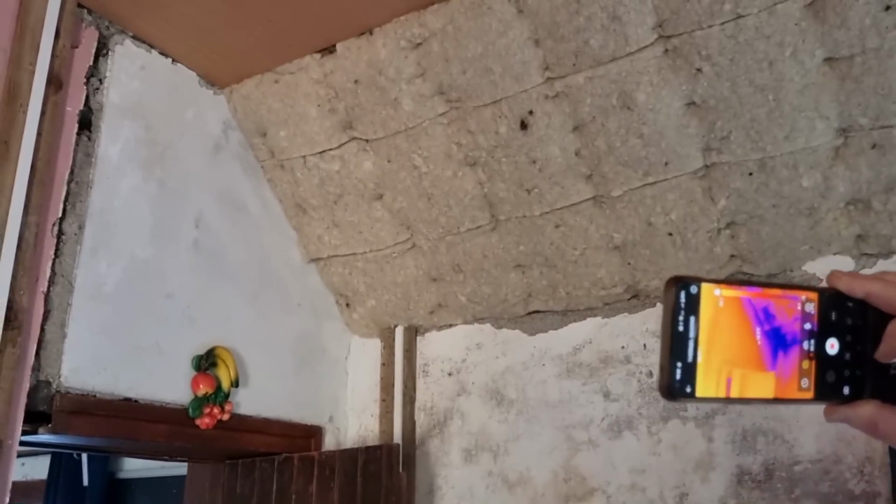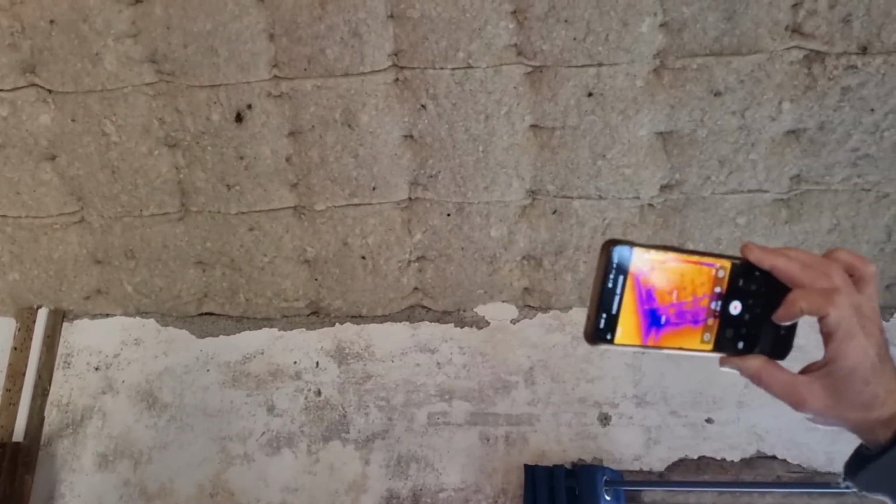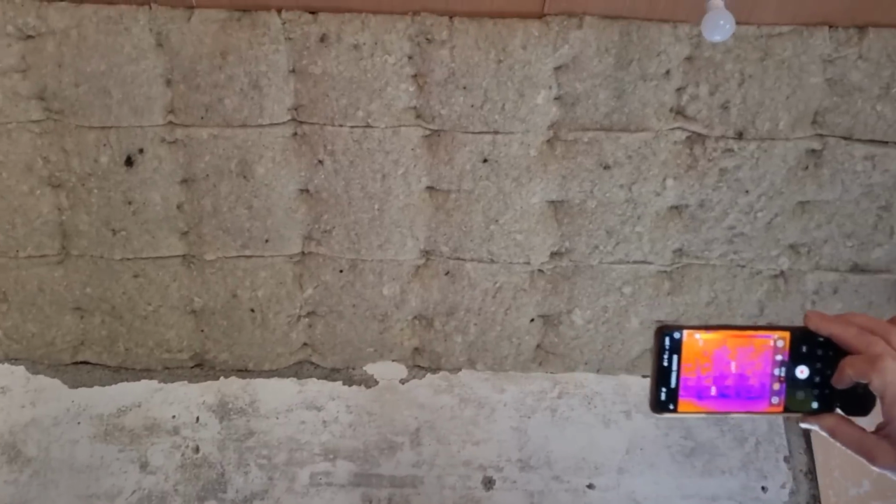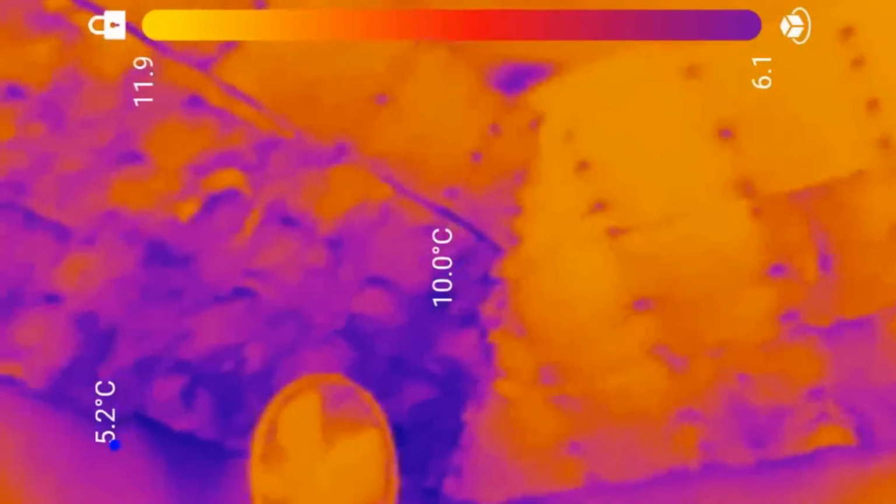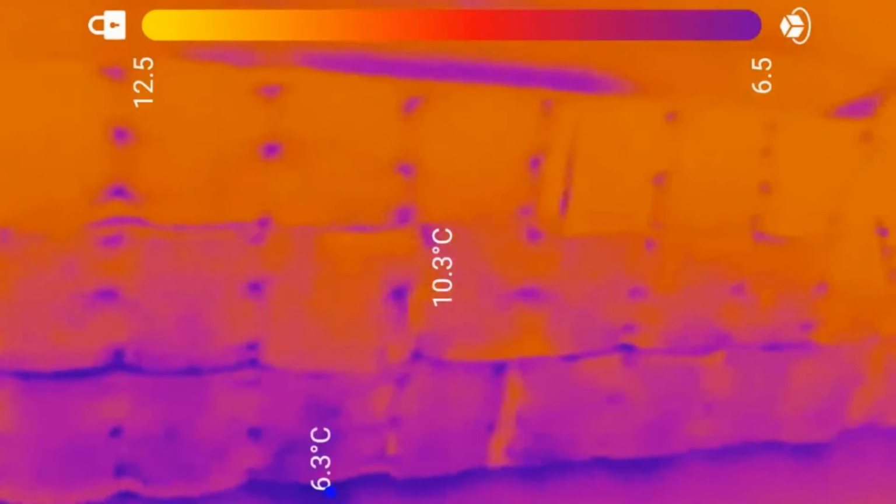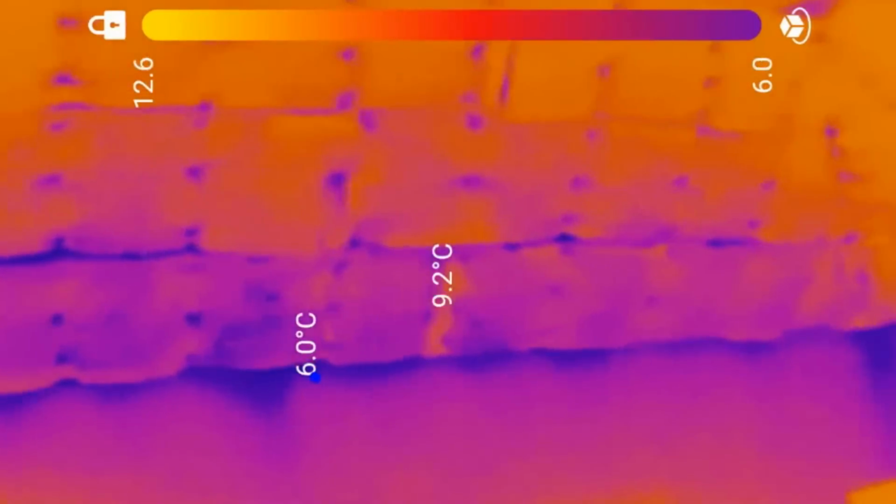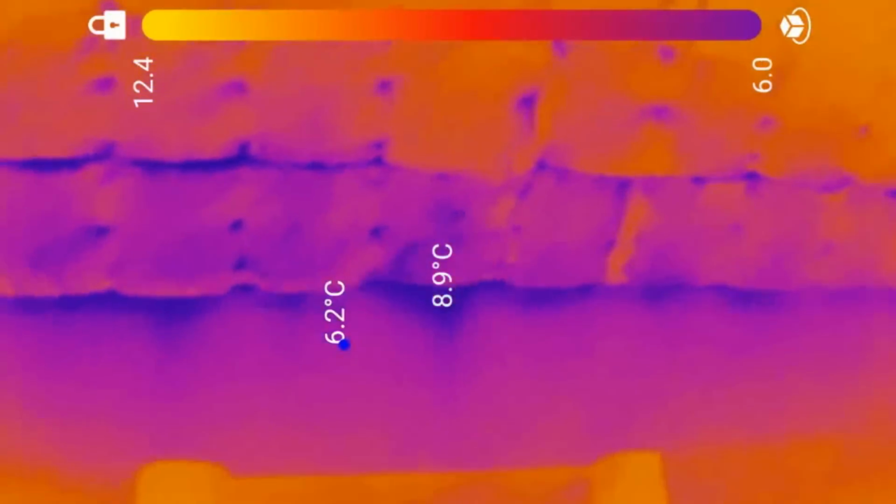But again, these are things we didn't know. You think you insulate... until pointing this at it. Yeah, you think you insulate and it's job done, but yeah, this is really, really handy. That corner and these big gaps, to show us where we need to... all along there, look. Yeah, it's all at the bottom. The window... Not as bad as you thought. No, it's very good.